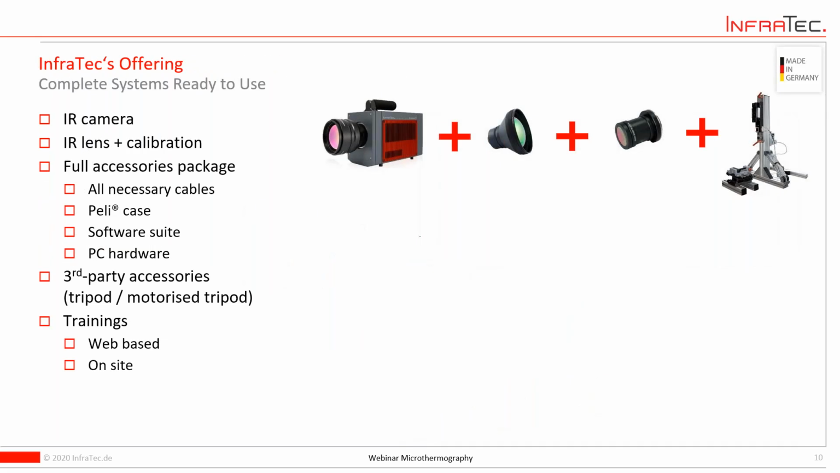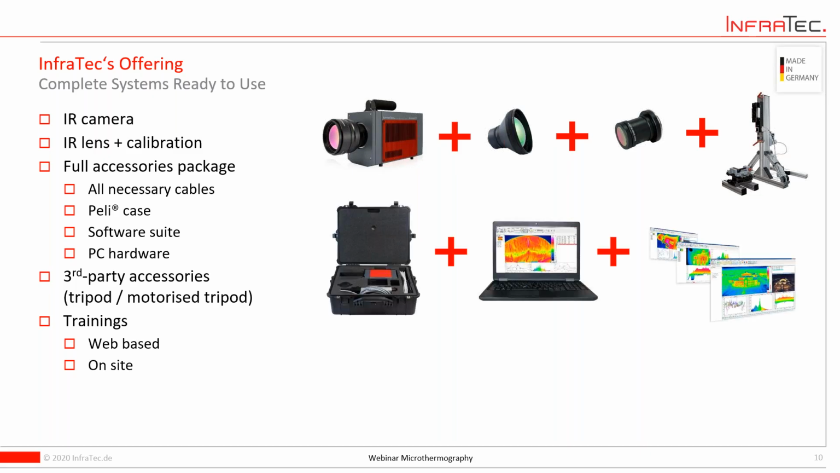So to round up what we deliver normally in our offers, it's not only the camera hardware, so camera body and lenses, but also third-party hardware, special hardware, for instance, like such a tripod here. We combine this with all the necessary equipment, with PC hardware, with software, also with training these days, more or less web-based.